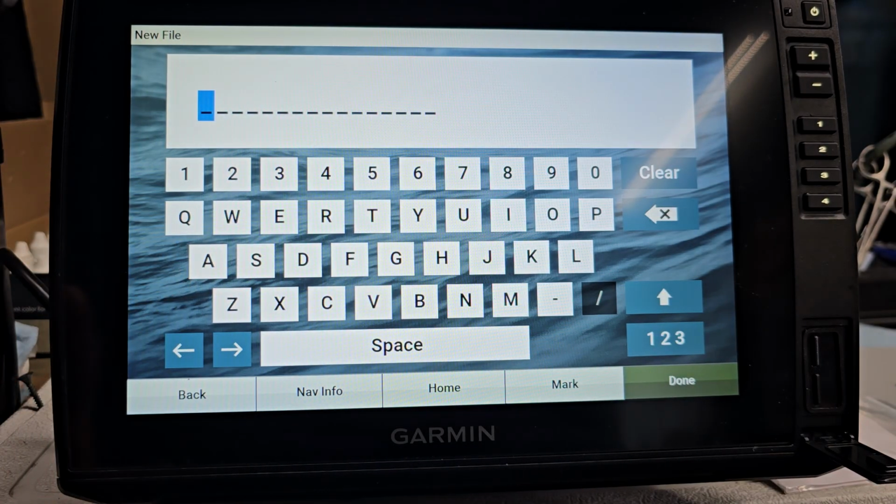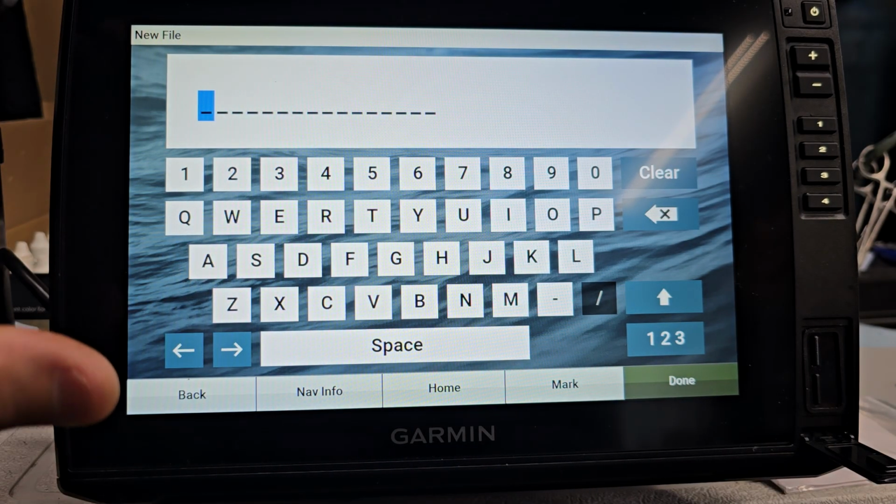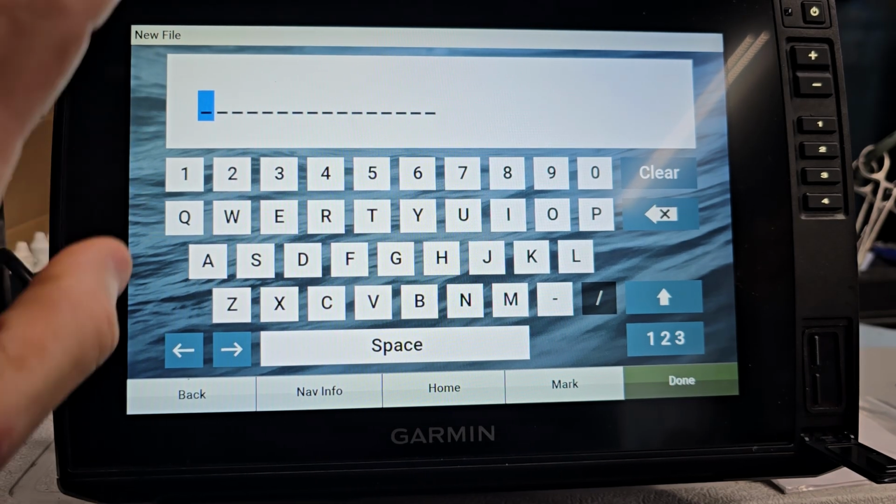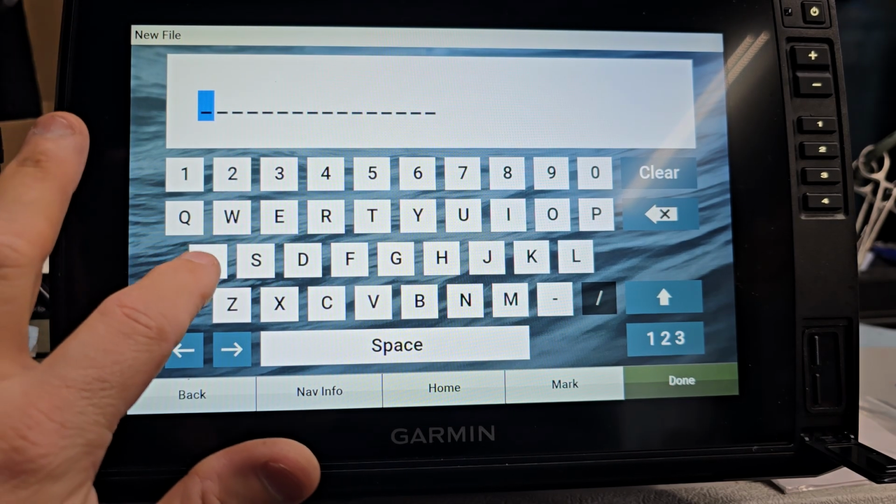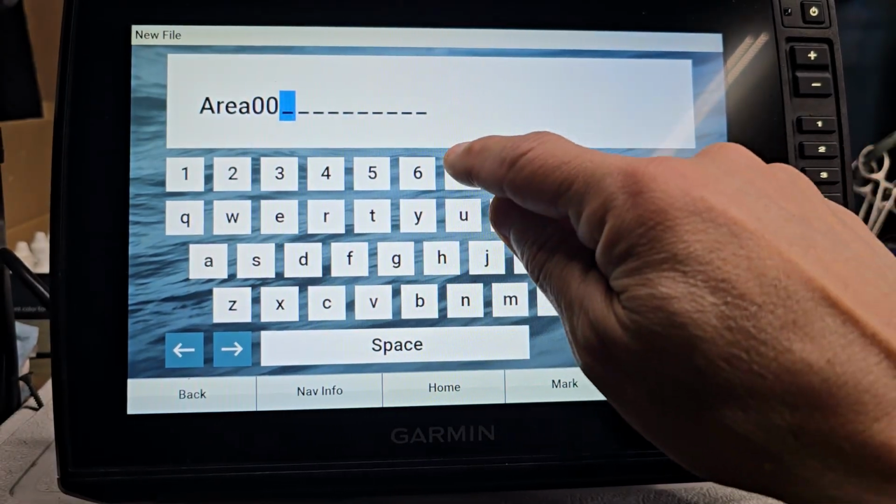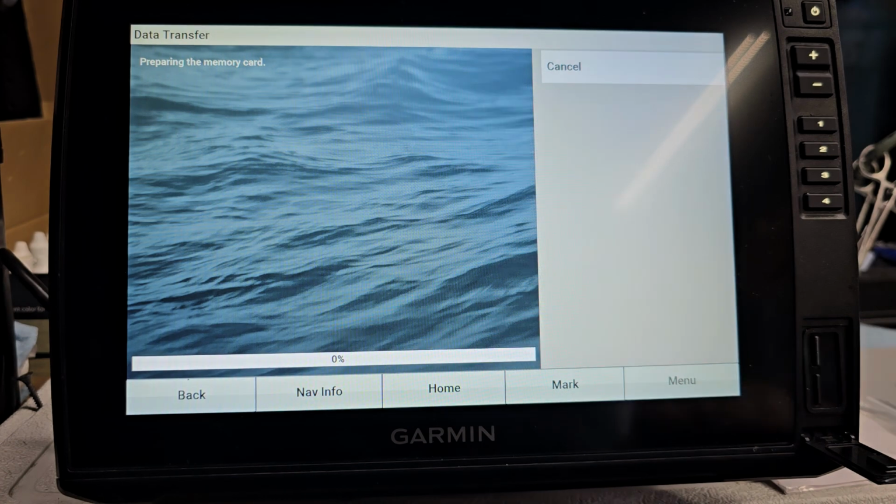I want to name the file Area 007 to the unit. So now I want to file name Area 007 to the SD card. So we're going to go Area, and I'm going to go over here, 007, and I'm going to hit done.